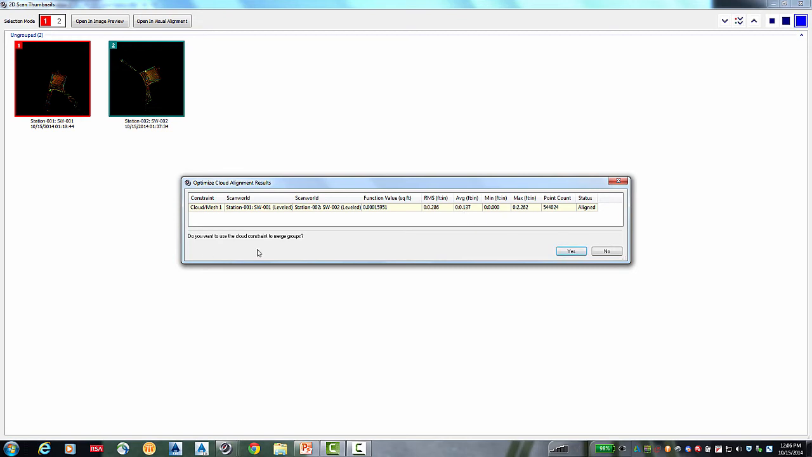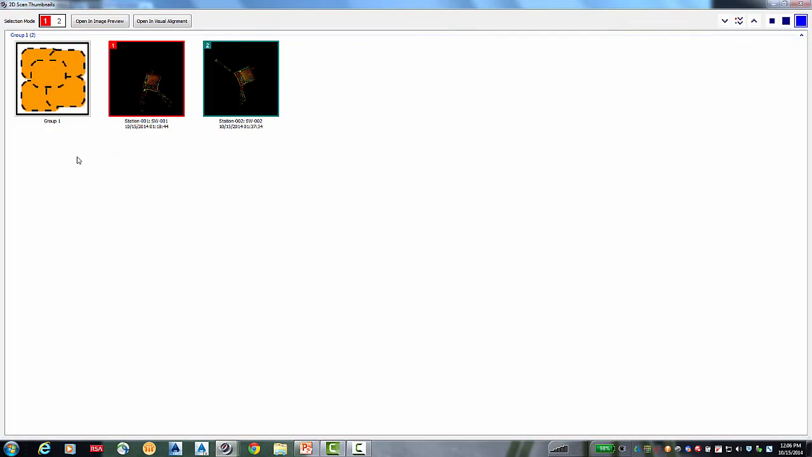And it's asking me if I want to use this as a cloud constraint to merge groups. I'm going to say yes, but I don't even have any groups. What it's referring to is here in my thumbnail tab, if I had 25 stations, let's say, and I'm telling the scanner to automatically align my scans together, if for some reason between stations 1 through 12 and 13 through 25, I don't have enough overlay between those two, it will automatically create a group 1 that has 1 through 12 and a group 2 that has 13 through 25.